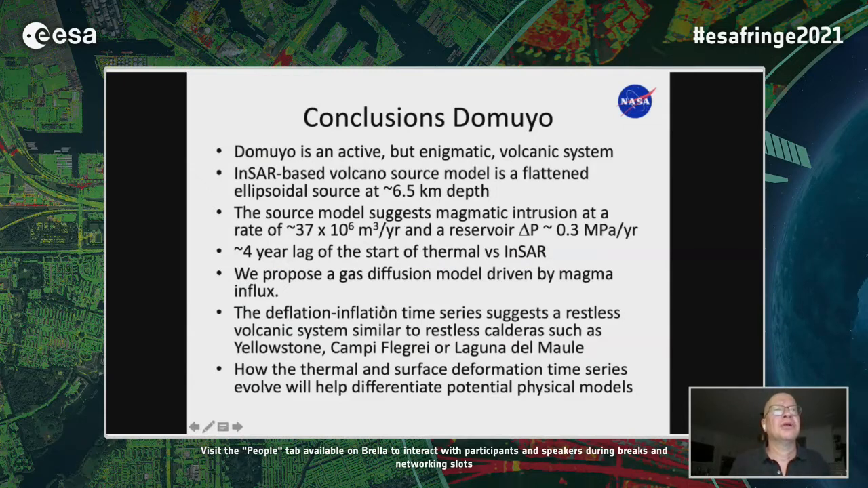And so just to conclude, Demuyo is this active but kind of enigmatic volcanic system, but it's a rhyolitic system, so it has a potential for large explosivity. And we found this source at 6.5 kilometers depth with a large influx rate. And there's about this 4-year lag between thermal and InSAR, we think. And so we think a gas diffusion model might be explaining this rather than considering this as a volcano that's just about to, or might be, erupting.